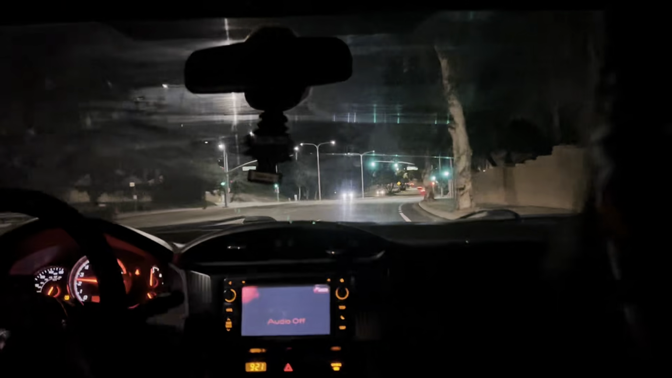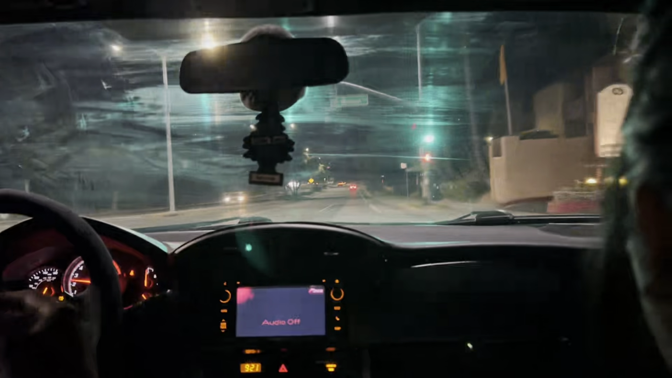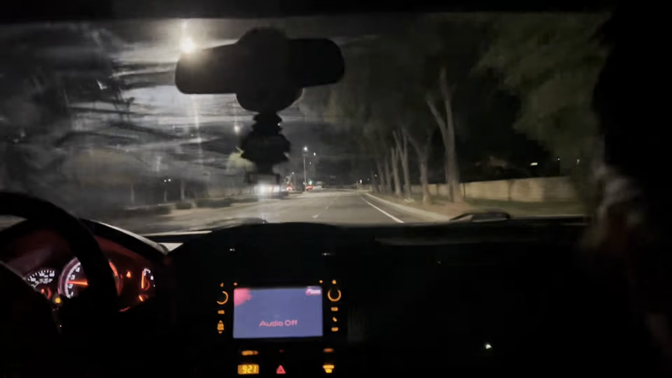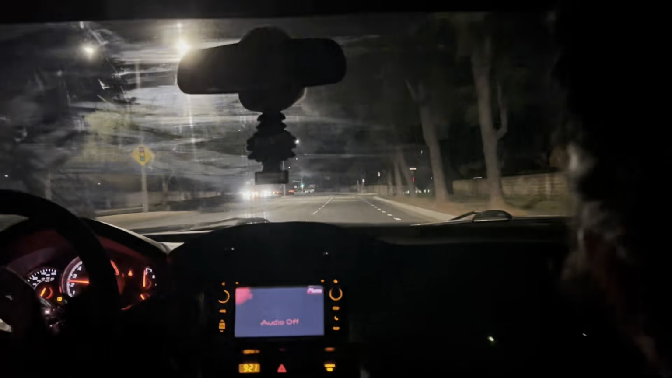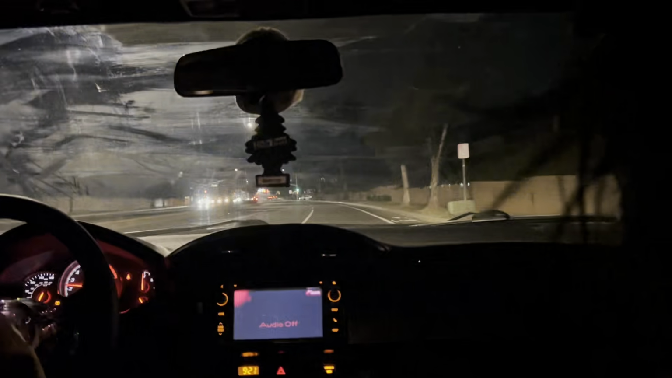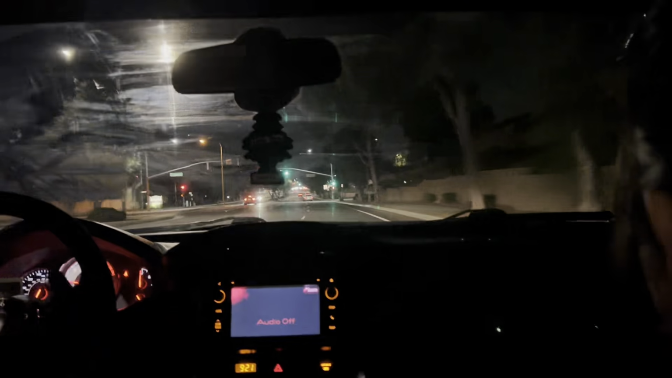I want to do more of these, as a yearly, annual thing. So please make sure you guys are responsible. We are going to be cruising all the way to Topanga Canyon towards Stunt Road, where we're going to get rollers on the freeway.